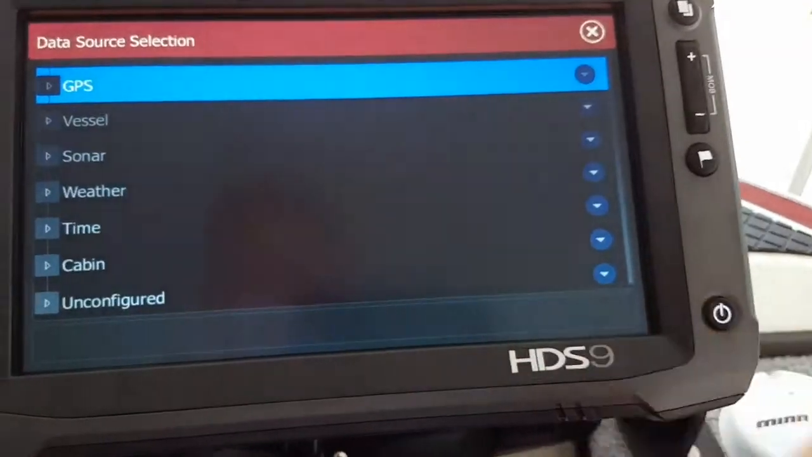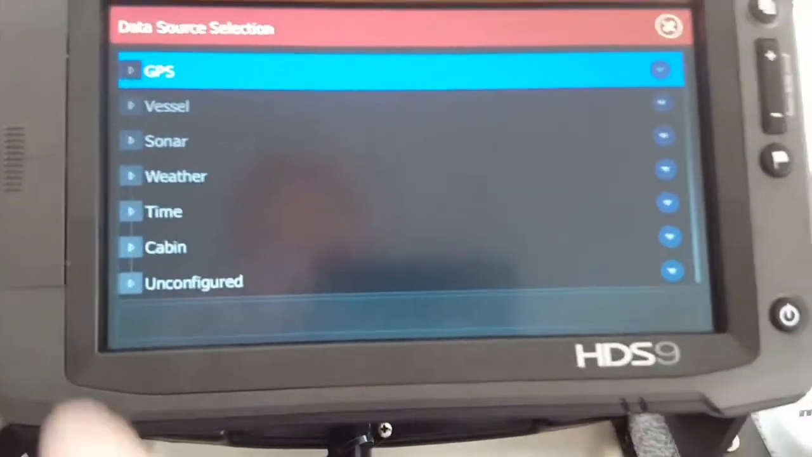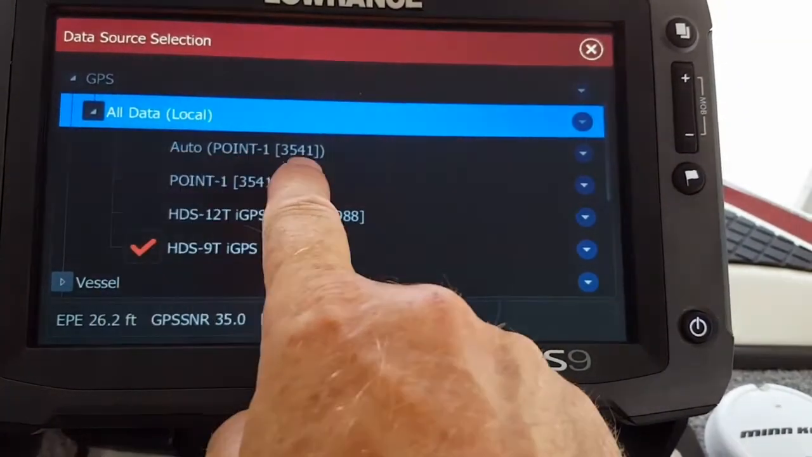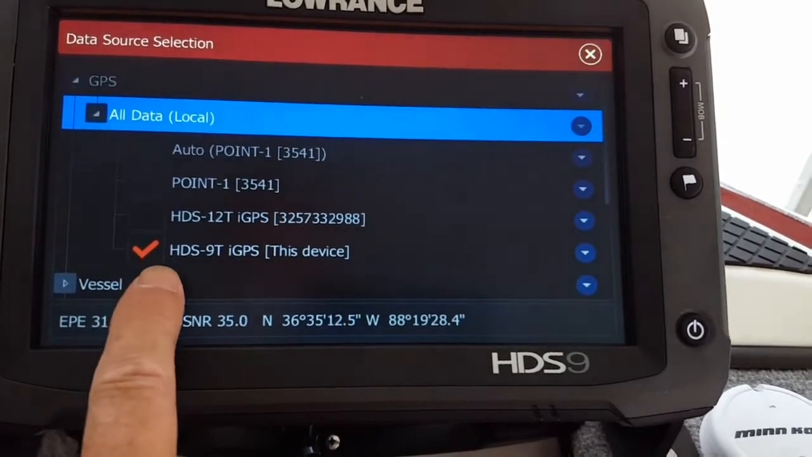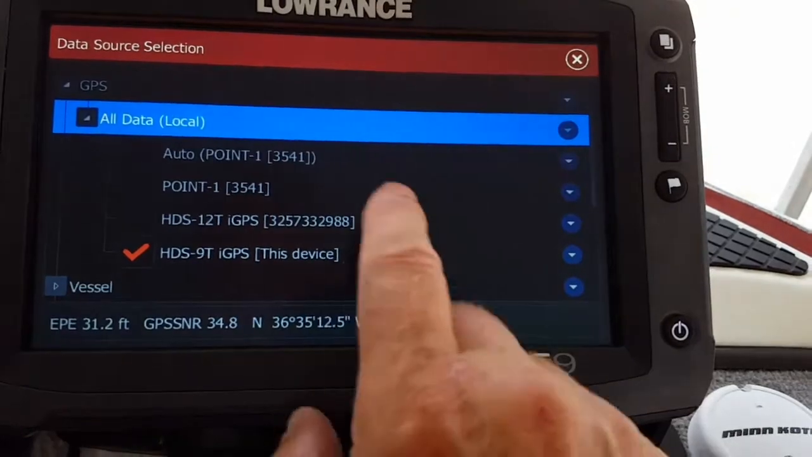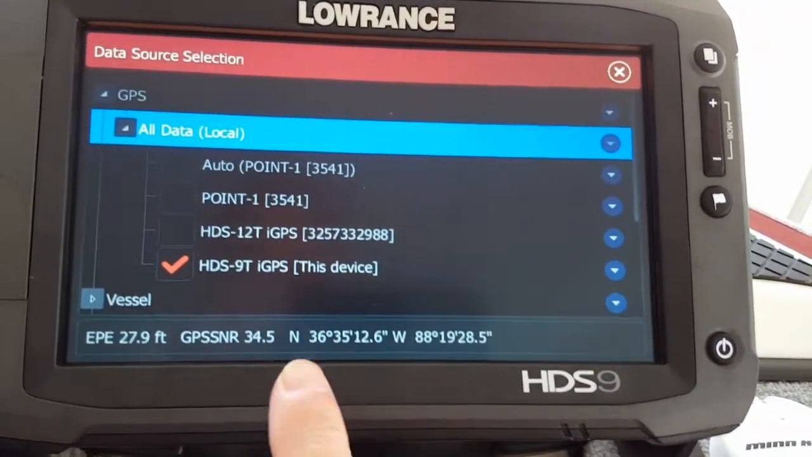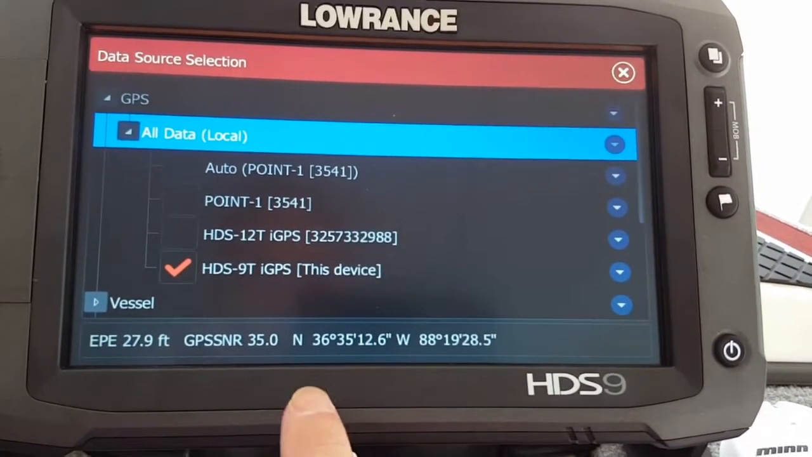Okay, now we'll come up to data sources, and you'll see up here GPS, vessel, sonar, weather, time, cabin, and unconfigured. I'll hit my GPS setting like this. I'll open up the data, and as you can see, everything on here shows the auto 0.1, the HDS 12 that I've got on my dash, and you can see here where the HD9T, which is this unit, and I've got this device. Now I set the 0.1 on this one that I've got mounted on the back of the boat, back at the transom, and I run the 12 with the data set to 0.1.